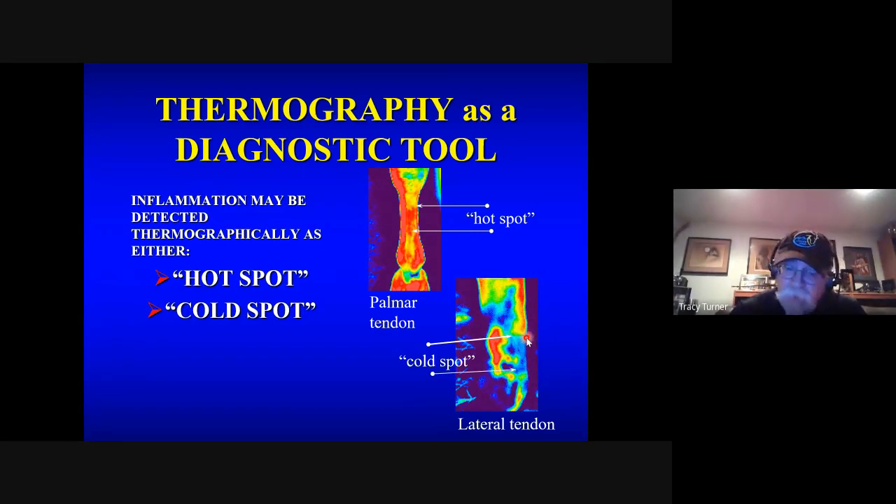Why is that cold? It's because one of the things that thermography is really good at is giving you an assessment of the autonomic nervous system. So as soon as you're injured, the sympathetic nervous system comes into play and it vasoconstricts all around that area to prevent hemorrhage and everything else that can occur there.